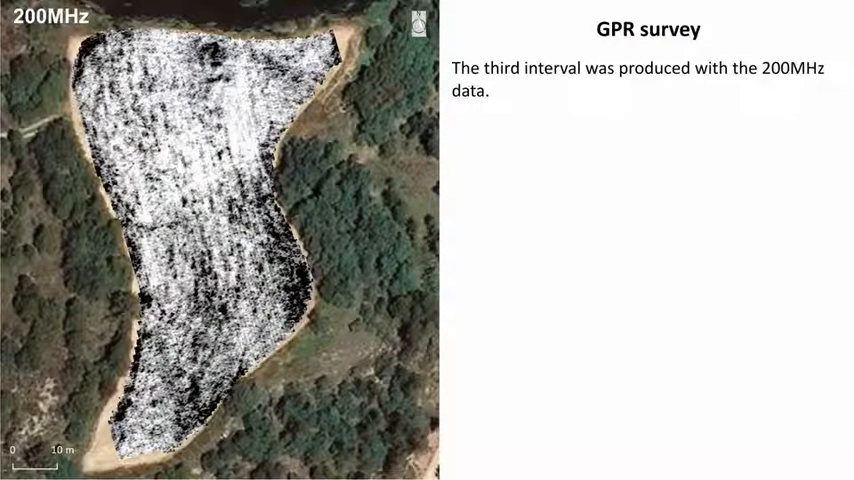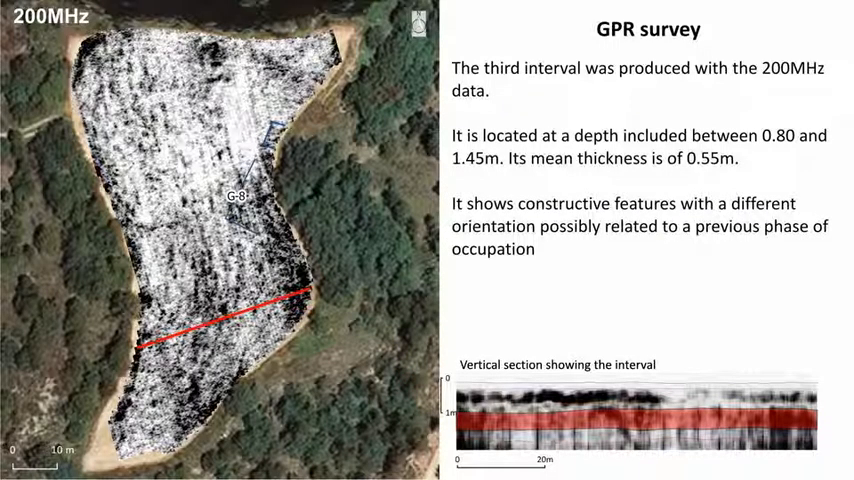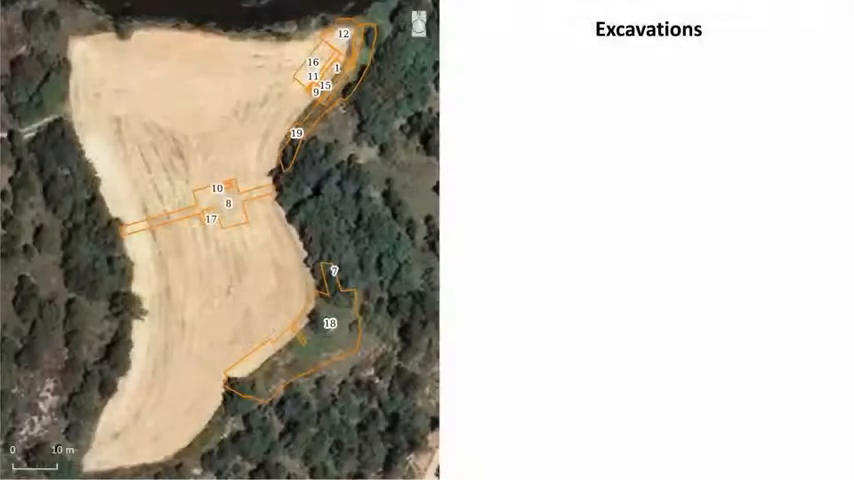The third interval was produced with the 200 MHz data. It shows constructive features with a different orientation, possibly related to a previous phase of occupation. It also shows extensive areas associated to a compacted or collapsed level.